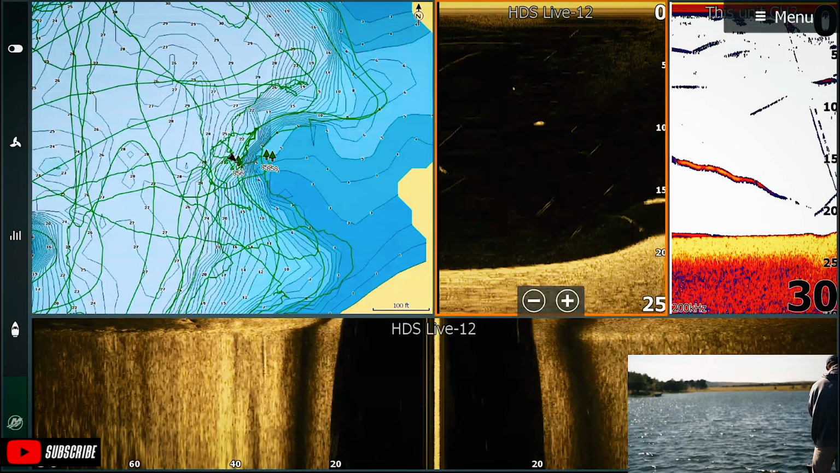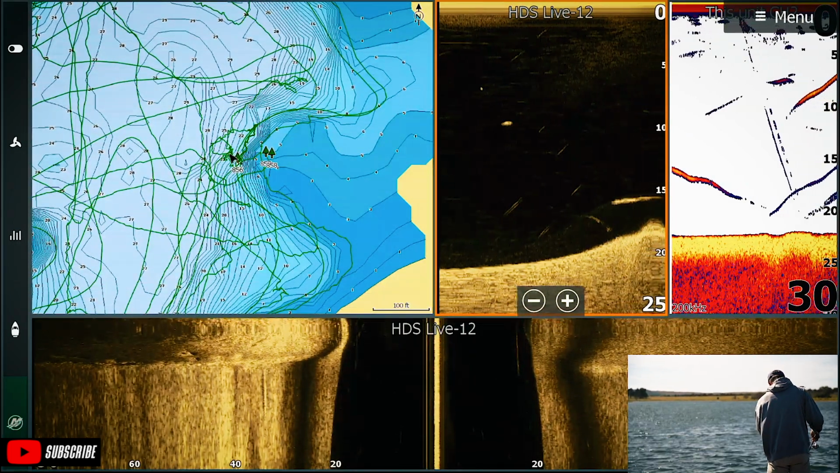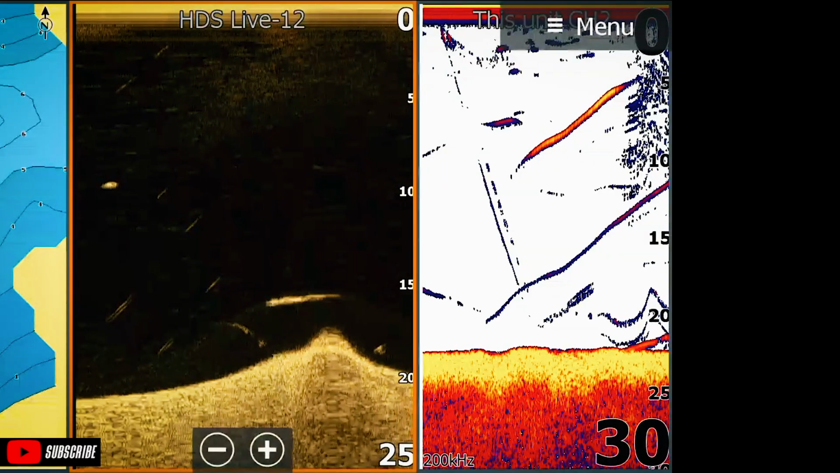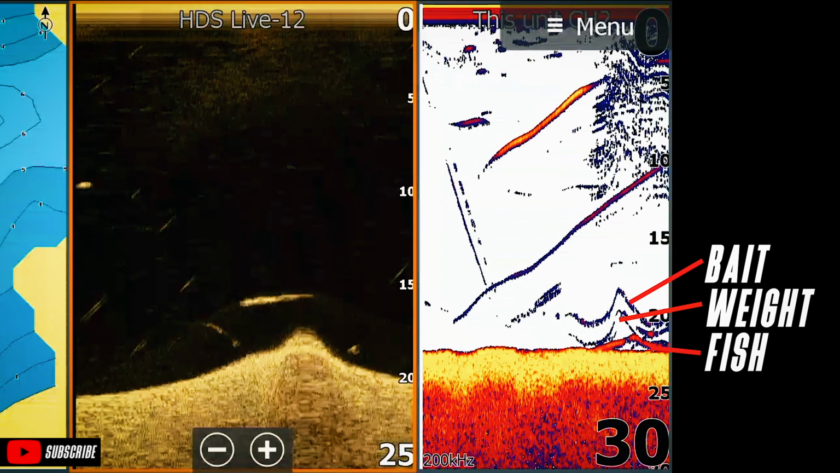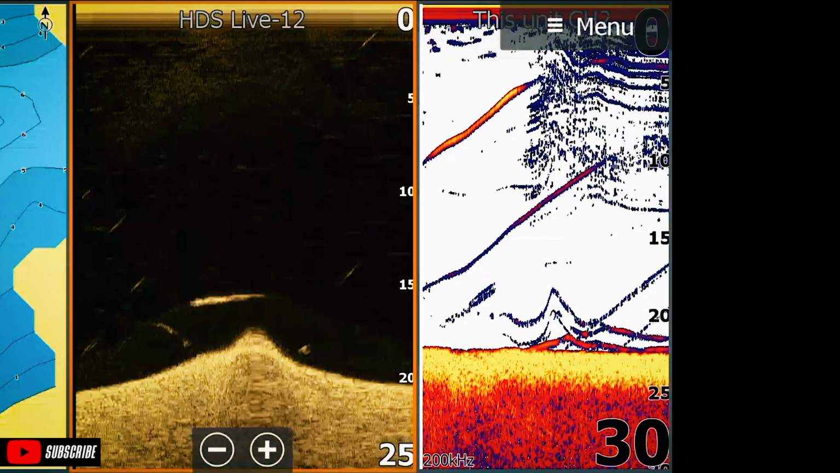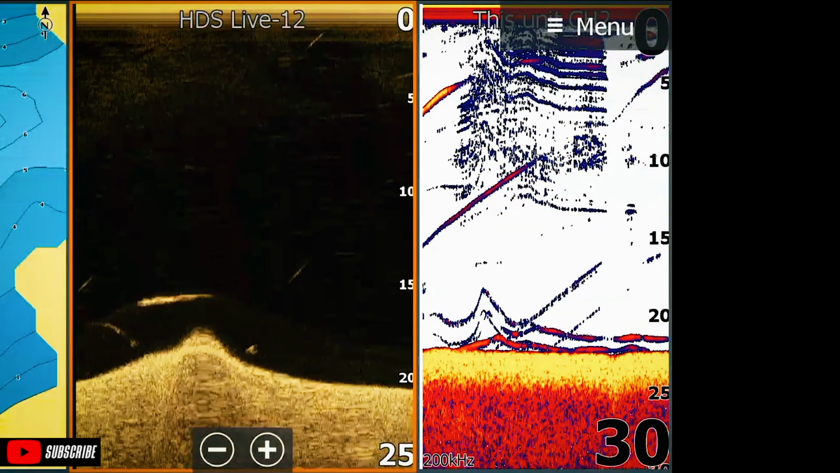Oh, something came up. Yeah, lost him. Oh, I got one right there looking at it, right underneath my bait. I was just fixing to take off.